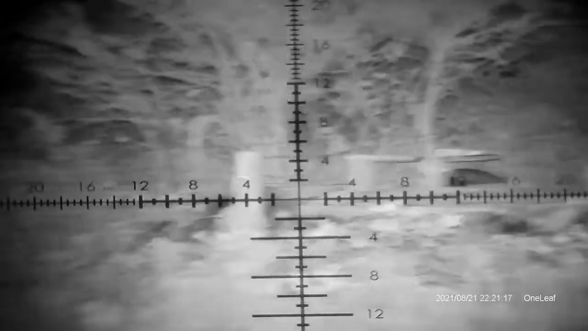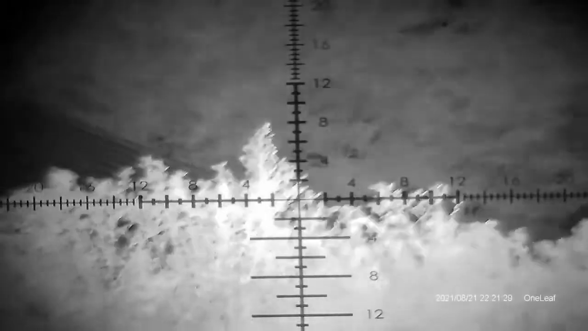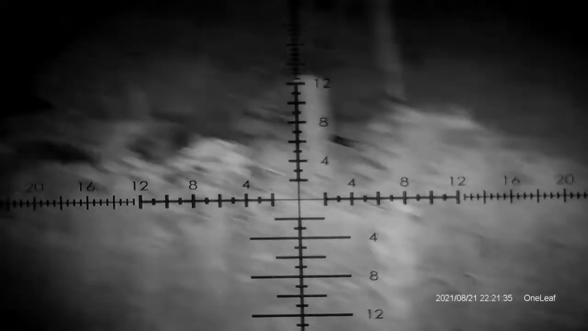It's going to be awesome for squirrel hunting. Have to try it out on the 22. There's the bigger barn right over here. I think we looked at this earlier today. Pretty impressive stuff.